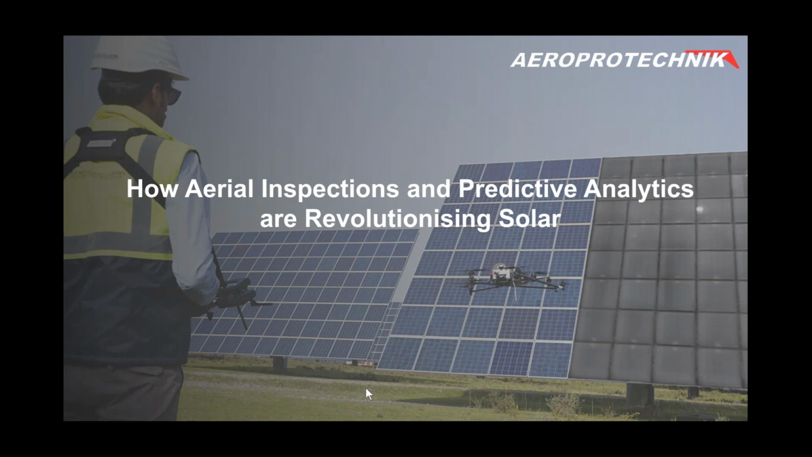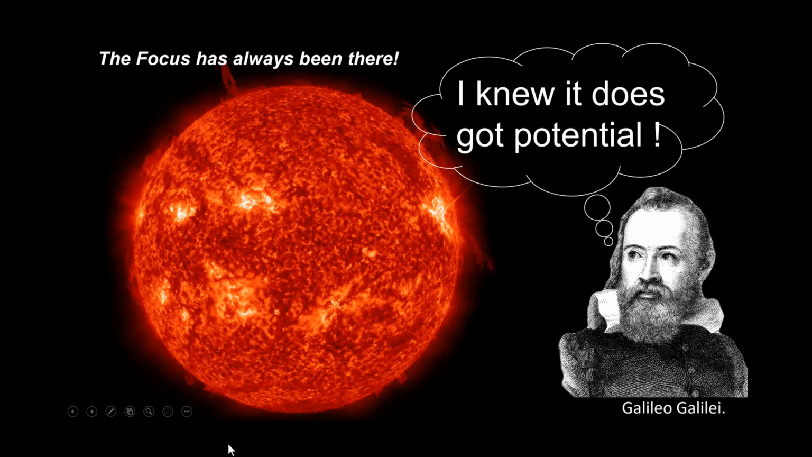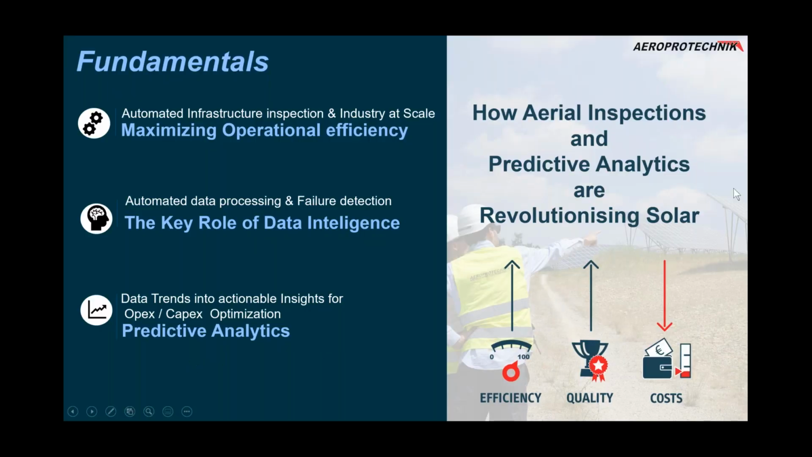So let's start. Let me just move to the first slide. This is just a little bit about history, just 2 seconds. 500 years ago, there was already someone who saw the potential of the sun. The focus is not just nowadays, it has been there since 500 years ago. So we have not been the first ones, but here we are now giving scale to it, right?